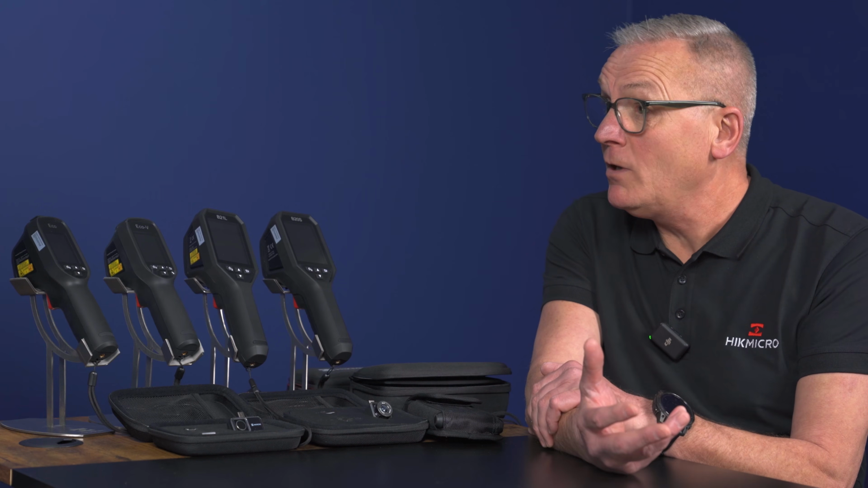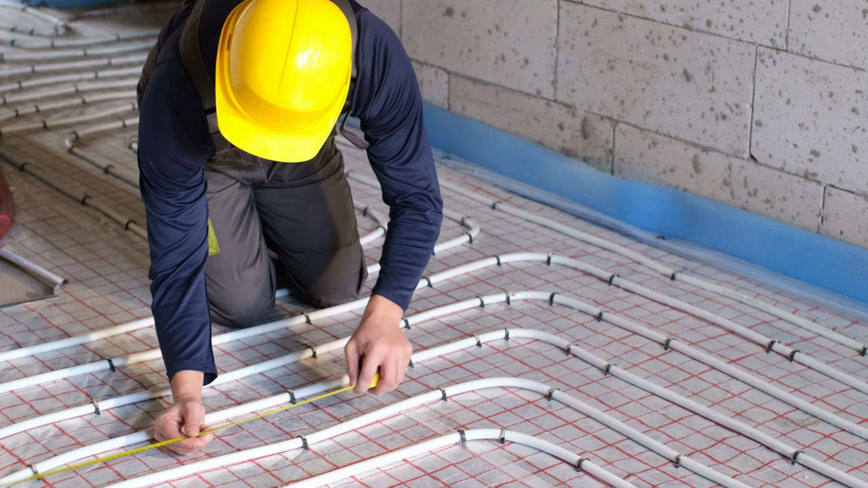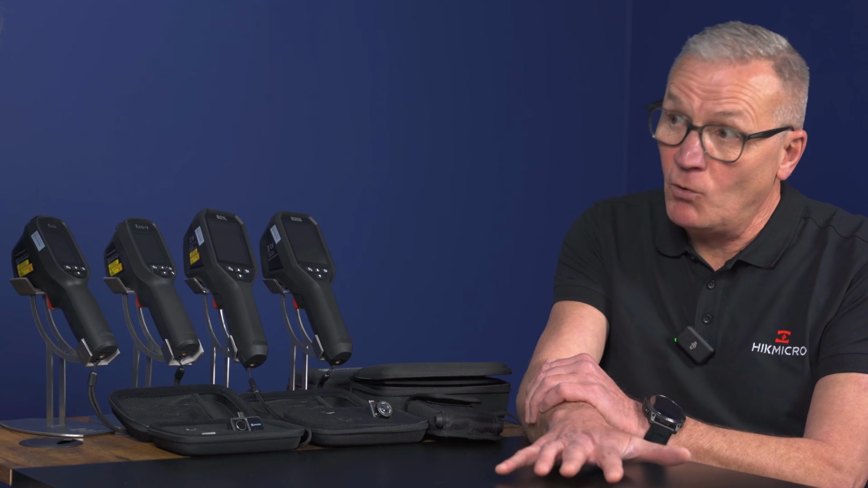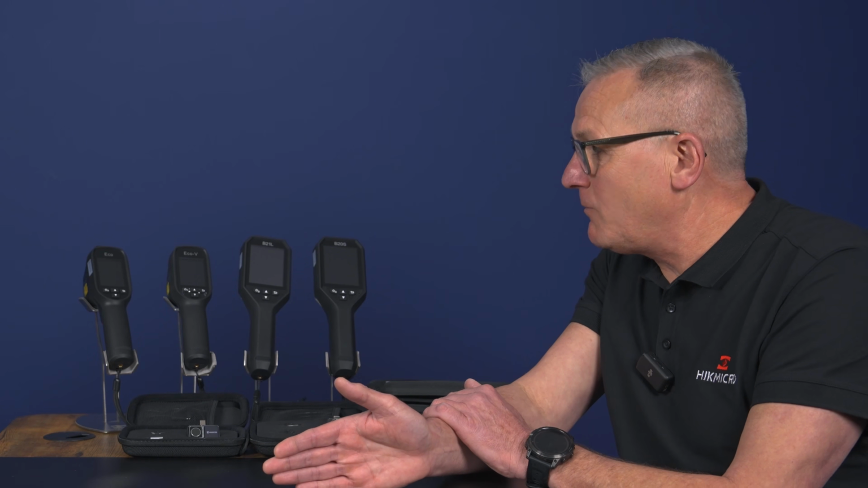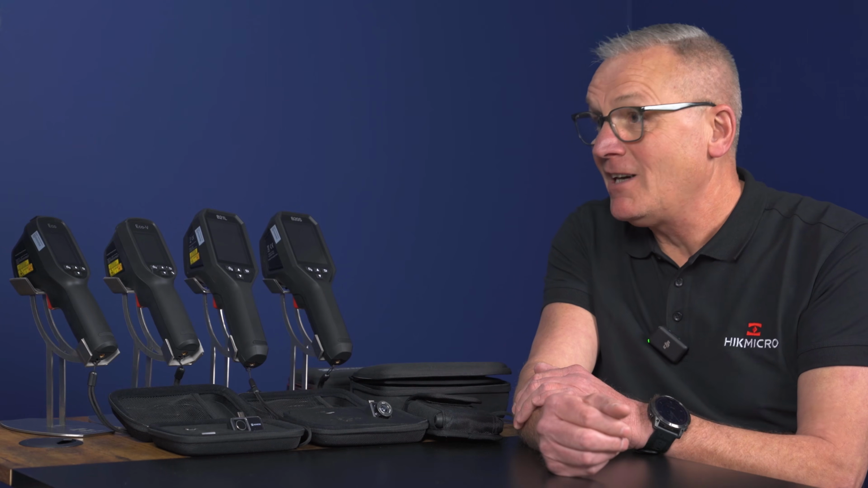especially for underfloor. So if you've just spent all that time putting underfloor matting down and it works, and for some reason after someone's tiled it all it doesn't work, your work is verified with that video or those images and the report that you've done, and more importantly, the temperature you've actually set that at as well. There's so many reasons why you would want to see the temperature of your particular floor, pipework, etc., radiators. We could go on with these products because it really does deliver great results.